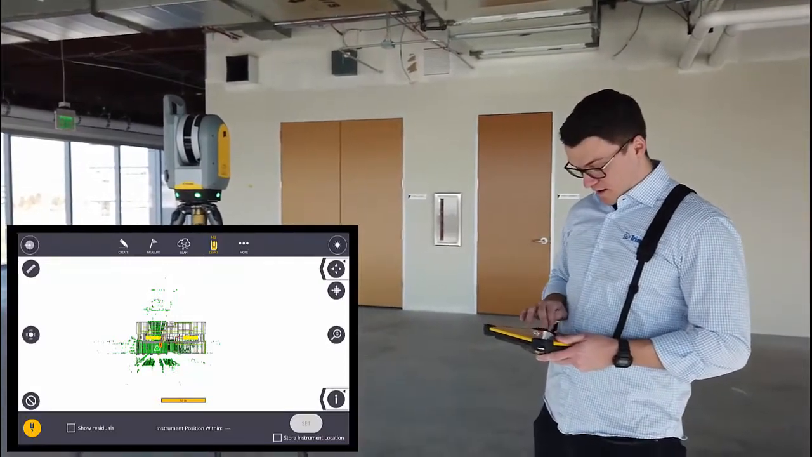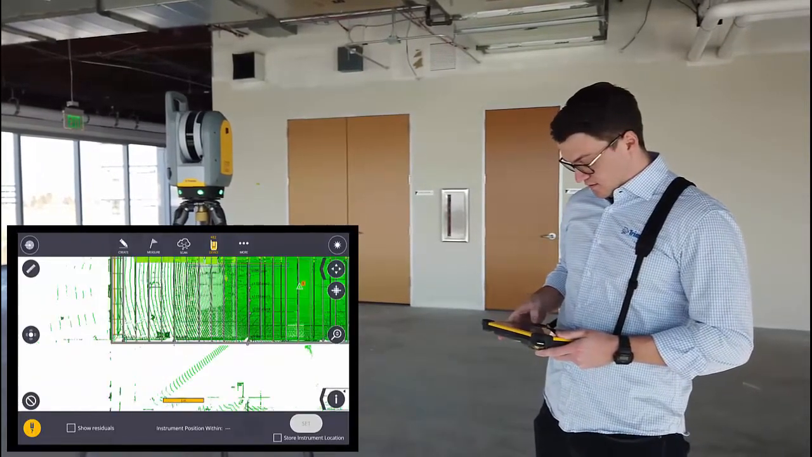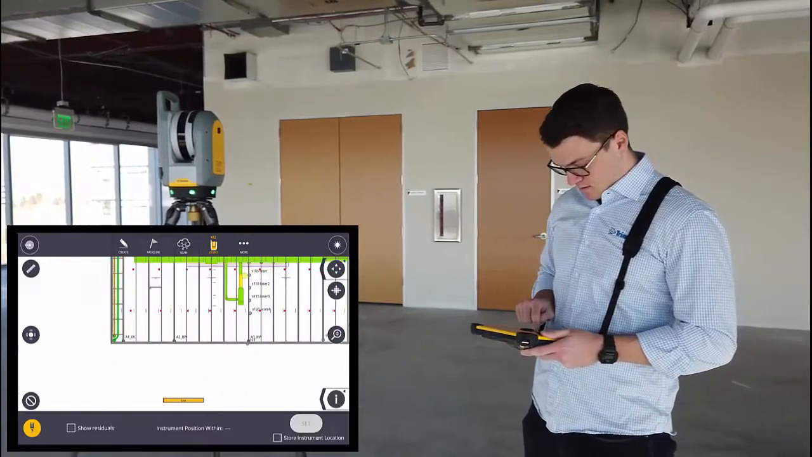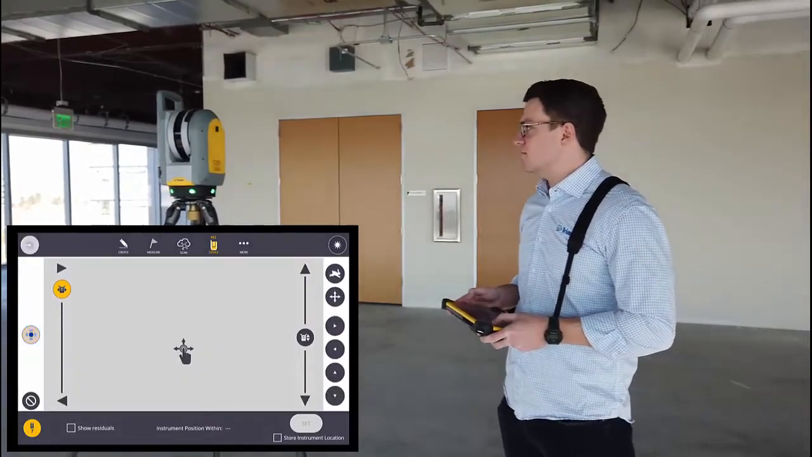So after it's done, I'm going to go in and select my first known control. I'm going to turn off the scans though first. And then point that scanner at the first point.